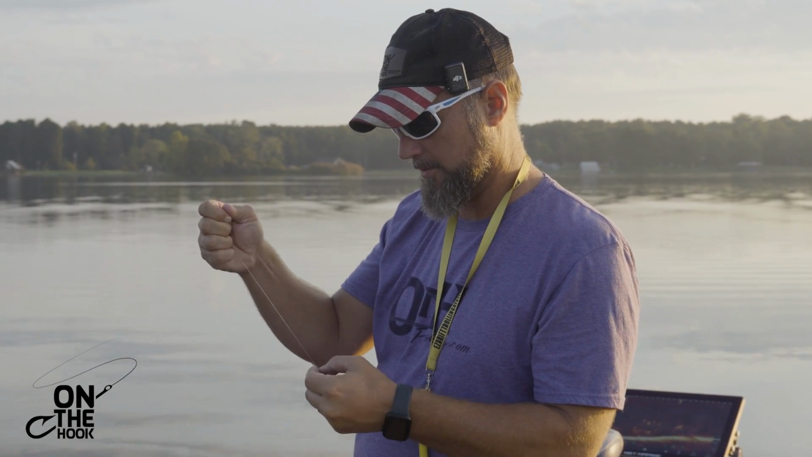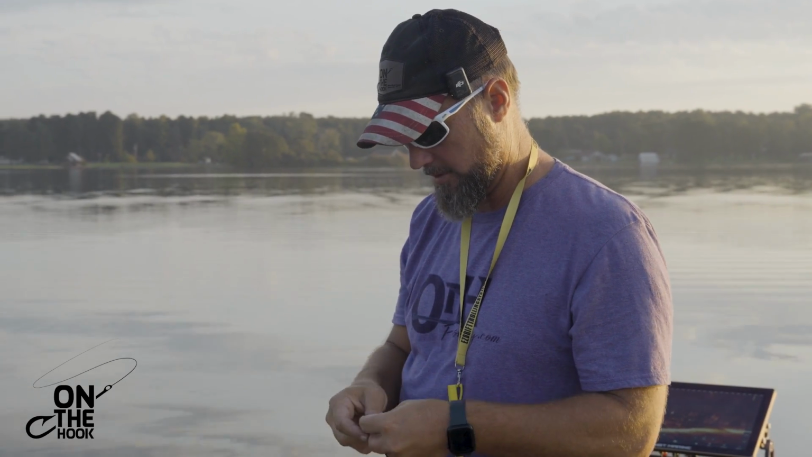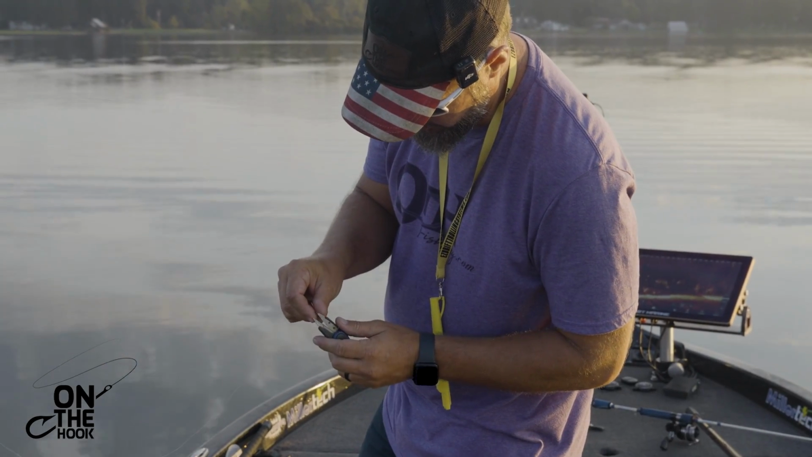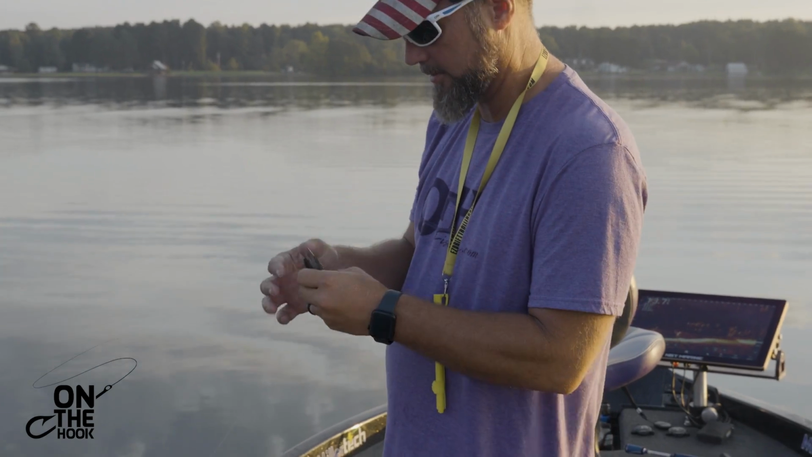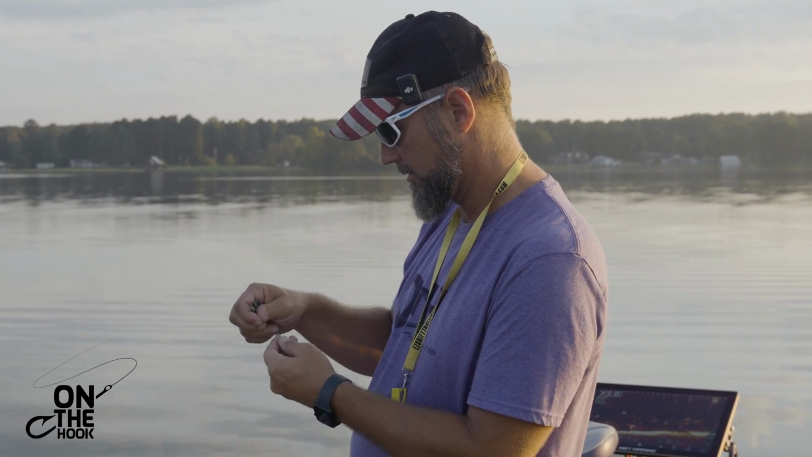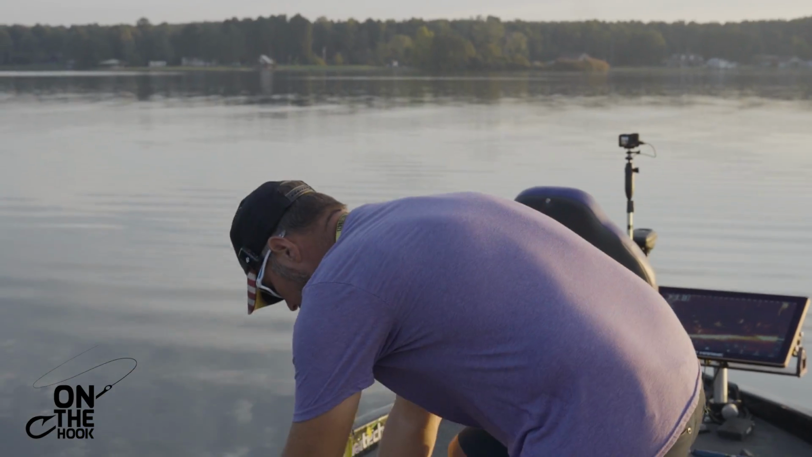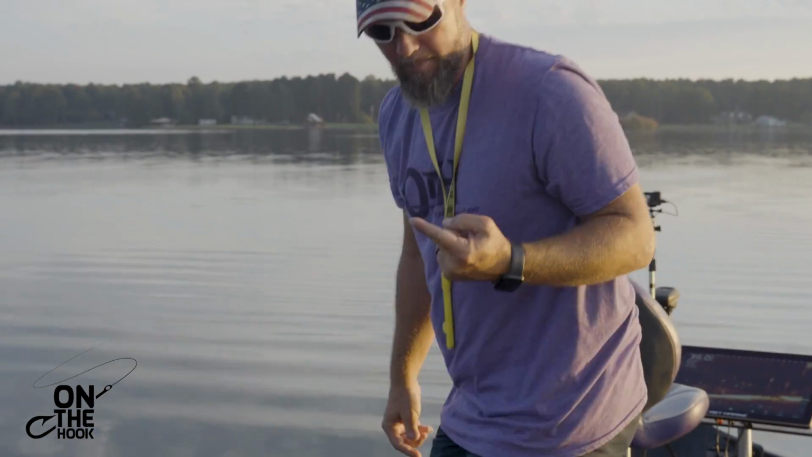And yes, I'm a one-trick pony. That's the only knot I use on anything, whether I'm catfishing or crappie fishing. Improved cinch knot, that's the only knot that I use. I'm sure people will tell you other ones are better, but that's fine. It's whatever you have confidence in, and this one doesn't break on me, so that's what I have confidence in.